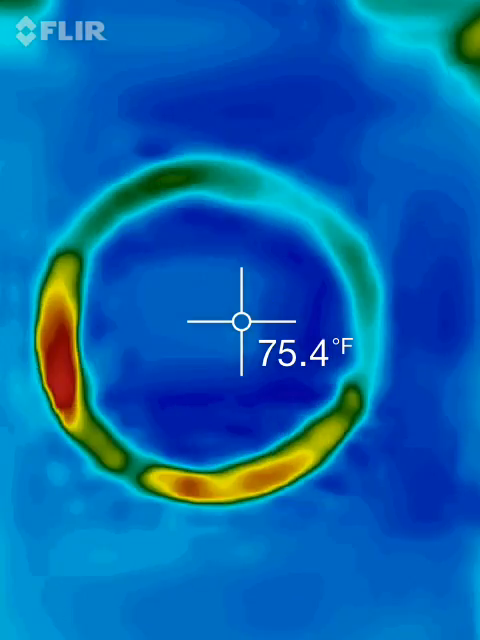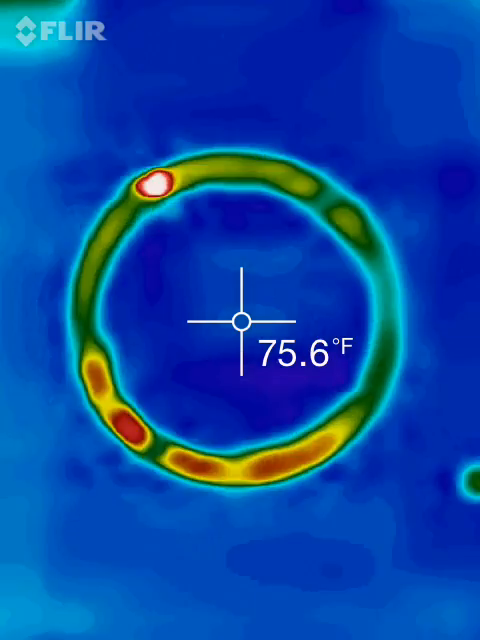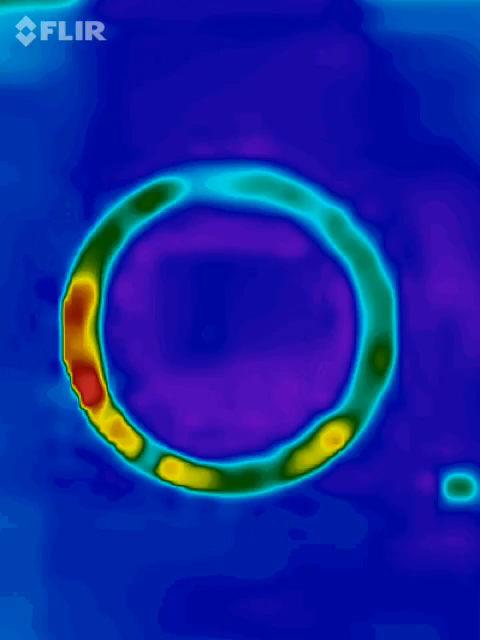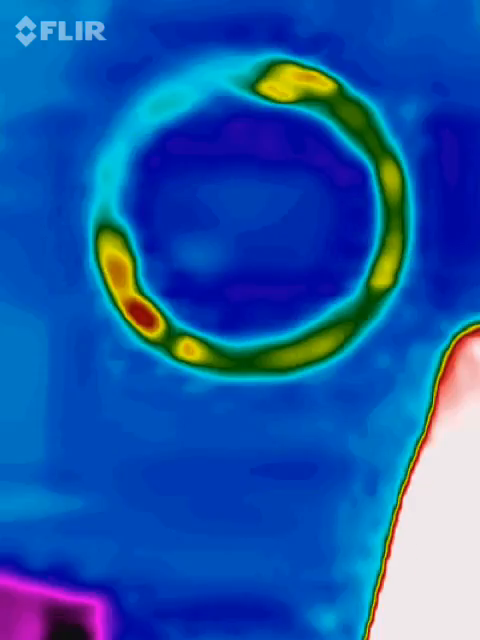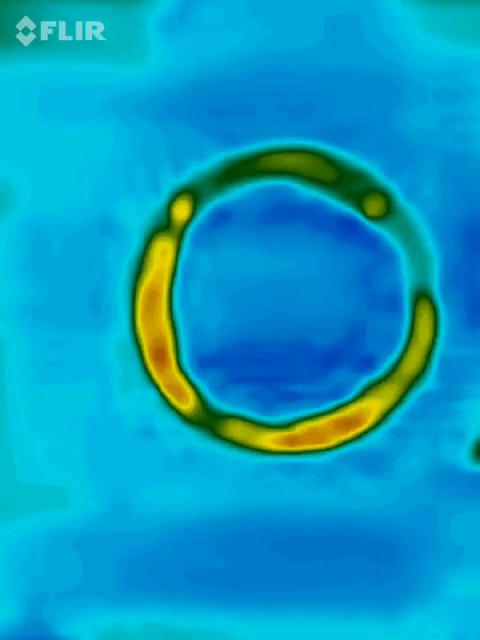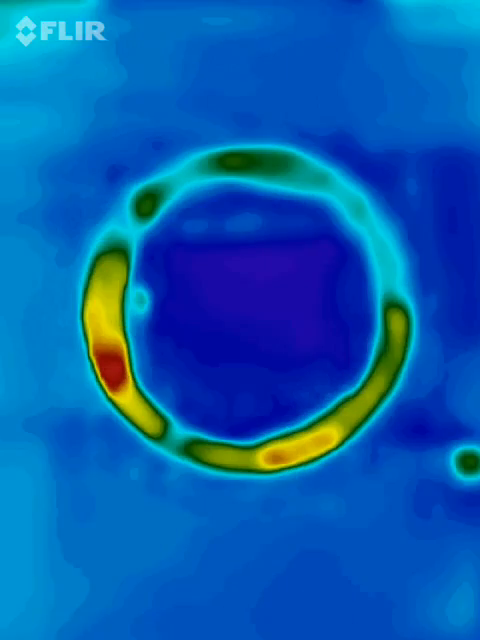Don't have any heat buildup. Nope. Nope. That was the mirror up. I was taking a look at the